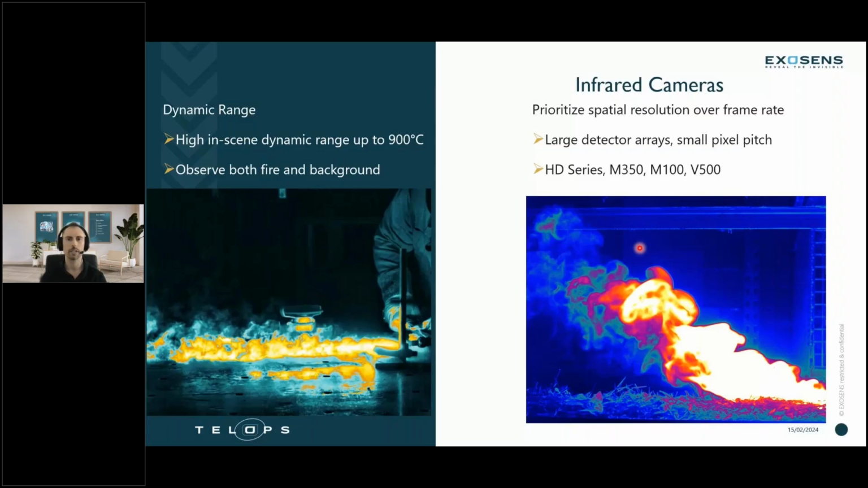For Telops, these would be cameras like our HD series, or high definition series cameras: the M350 and the M100 for midwave, and then for long wave, the V500. Those all have good resolution with frame rates that are still achievable for what you're trying to do.